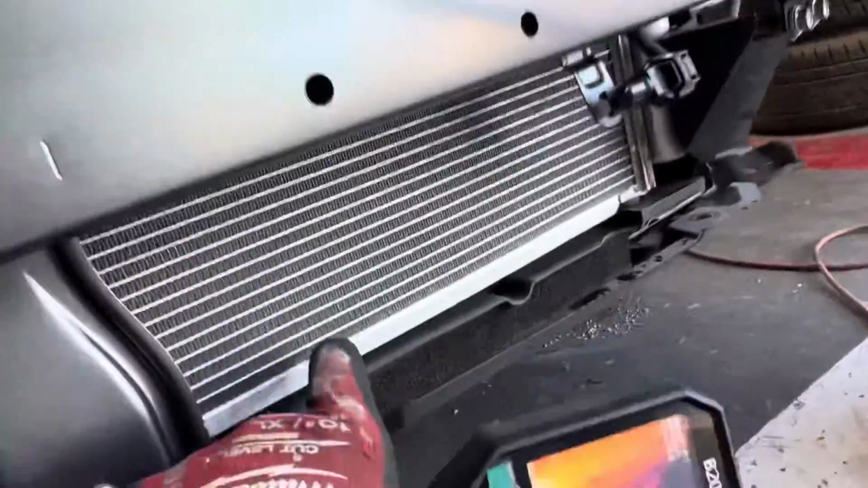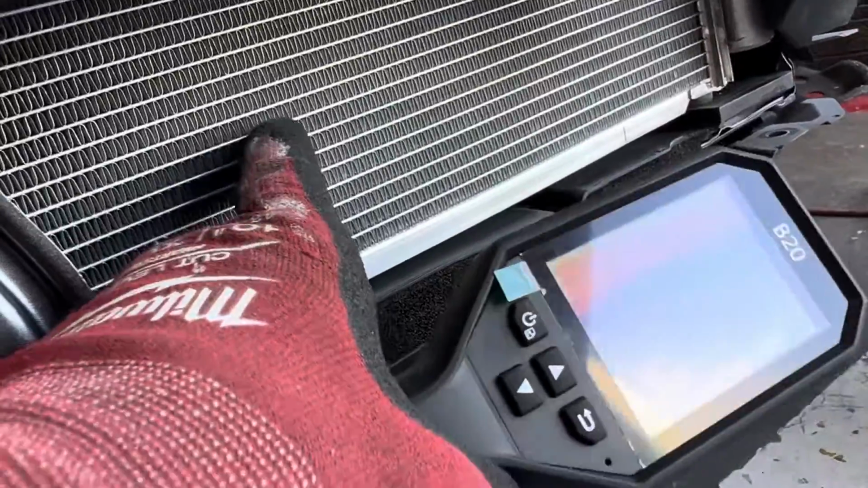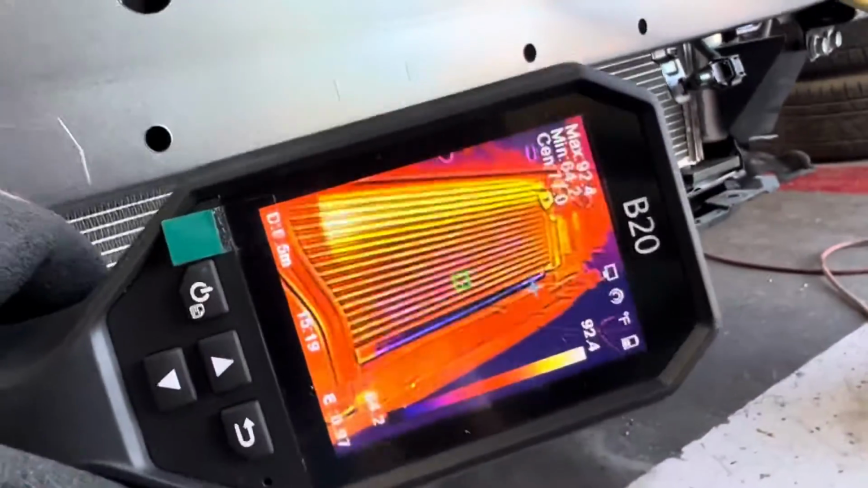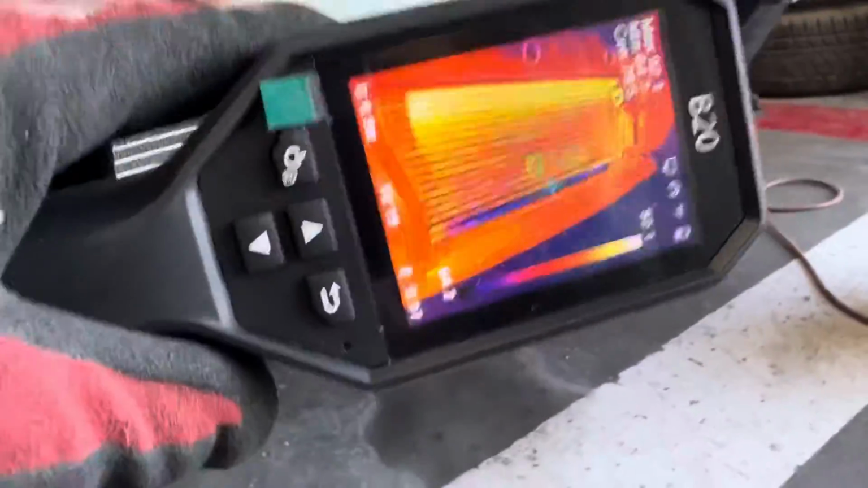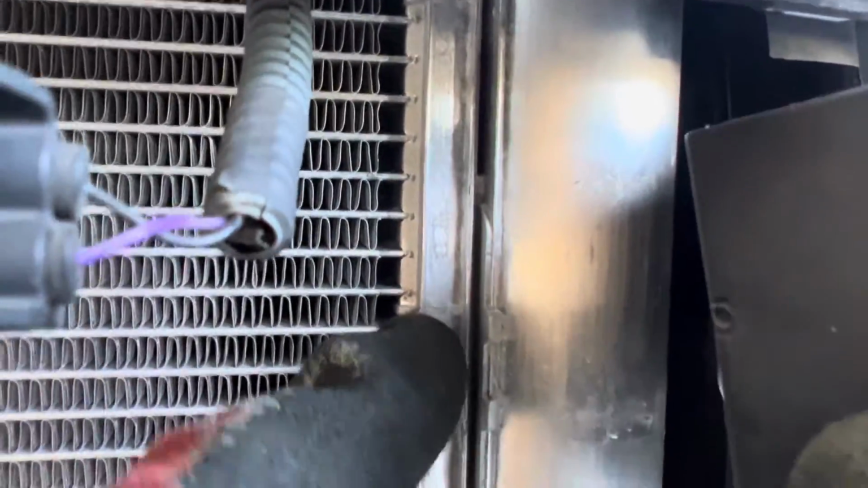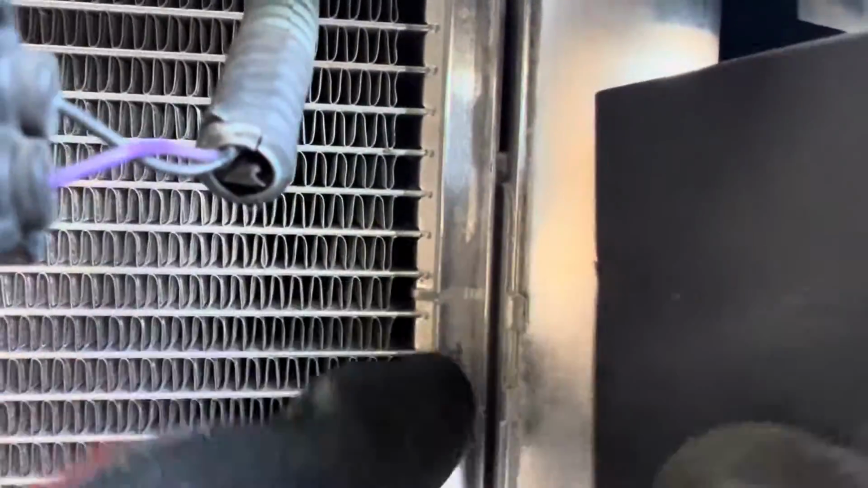So if you look, count these fins. 1, 2, 3, 4, 5, 6, 7, 8. The 8th fin. If you look at that shadow and you count the fins, you'll see that it, or not fins, tubes. If you count the tubes, you'll see that it's 8 tubes. And if you come right over here, do you see that little piece of metal right there where that little thing is? That's a block. Up here is vapor hot refrigerant. Down here is liquid refrigerant.